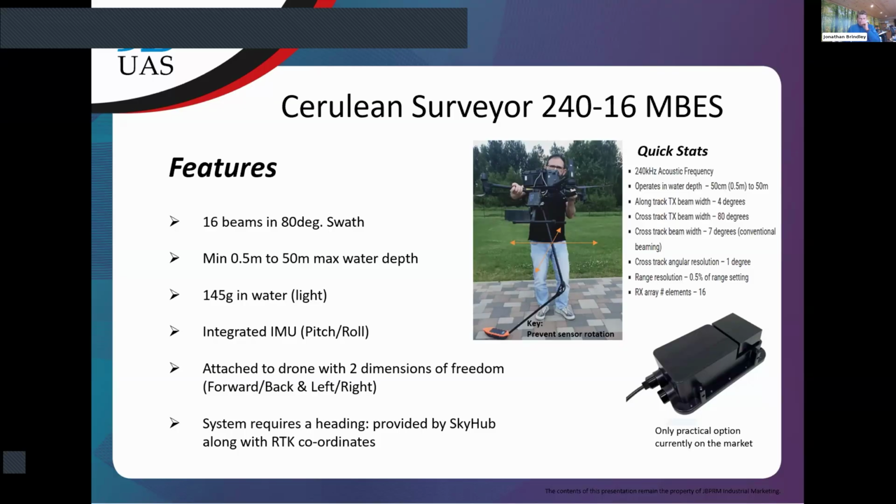Okay, just on the right hand side, you can see that there are, again, this is really for the YouTube video that will come out after this, some quick stats on the right hand side for those people that want to know the cross-track beam width, etc. There are quick stats on the right hand side of this Cerulean 24016. So if you need that, you can look at it.